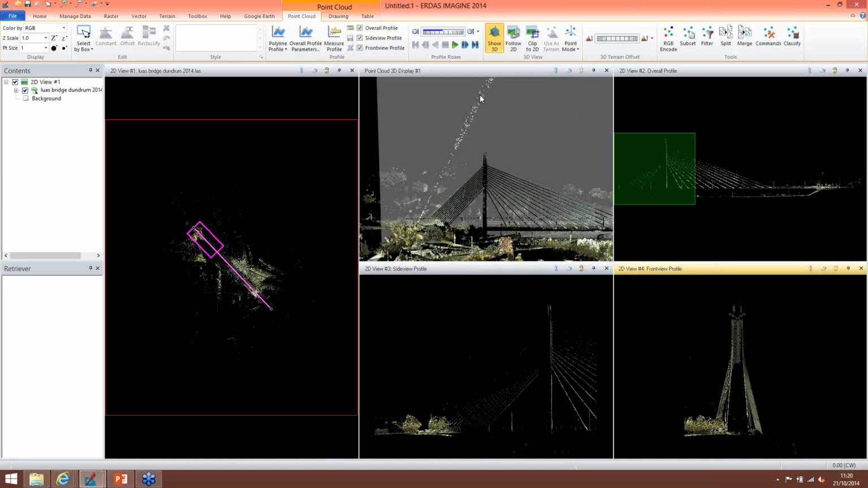Just as a quick note there about the size of the LAS files, Imagine handles both LAS and LAZ files. A LAZ file is a compressed version of the LAS file. It's a lossless compression, so no data is lost in the process. ERDAS Imagine will uncompress on the fly as you bring it in. So this LAS file is 1.01 gigabytes, but when compressed as a LAZ, it is 168 megabytes.